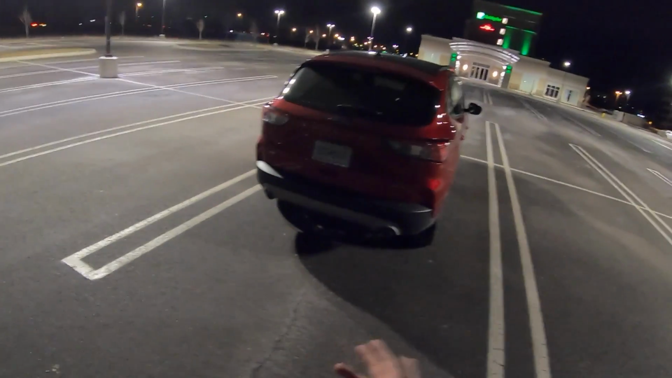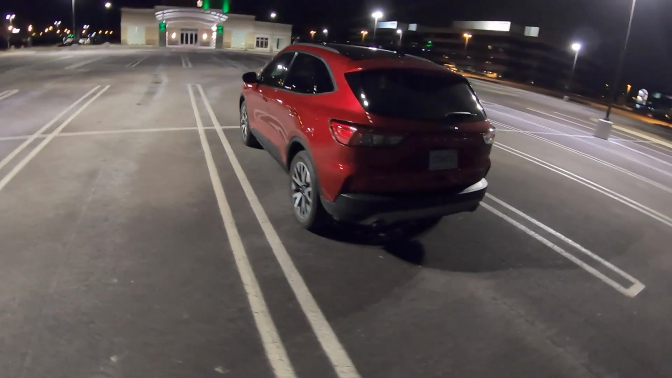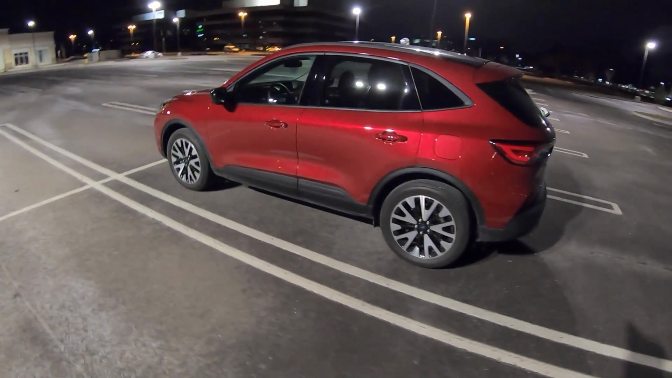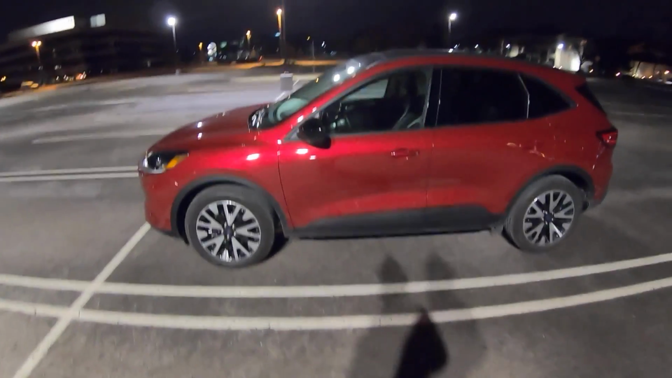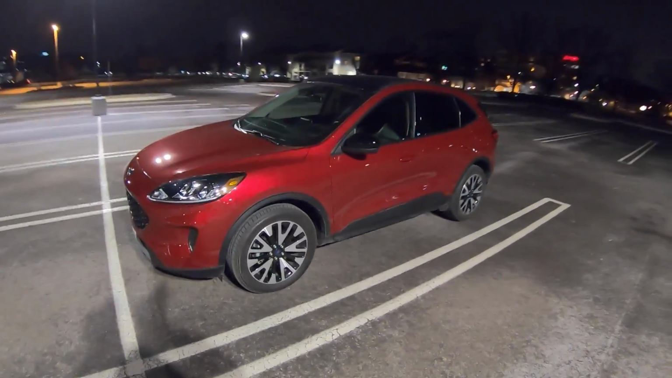And it's nice that you can also buy crossovers these days that get decent gas mileage and aren't pigs at the pump anymore. It's about time we started getting these into the 40, 50, 60 miles per gallon, and the fact that we're going to have plug-in variants soon is also a good thing.